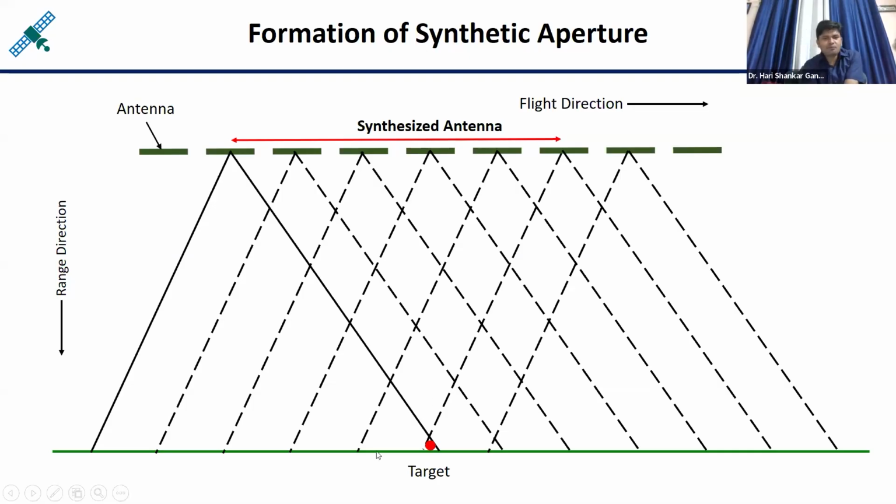So what is happening when the satellite is moving from this position to this position? During the entire journey from here to here, this particular target is in contact with the satellite. It means this particular length from here to here can be considered as another antenna length, but this is not the physical length, or the real aperture.